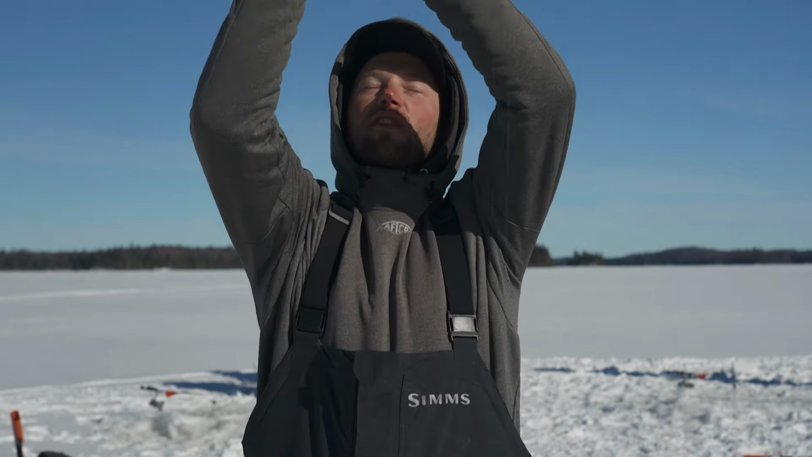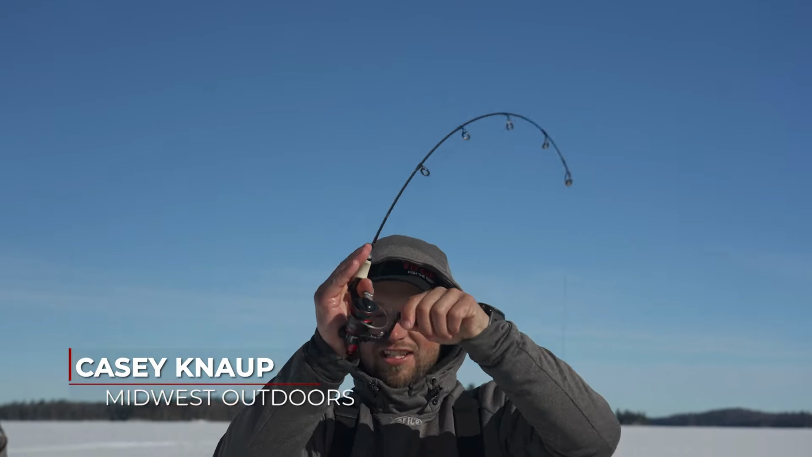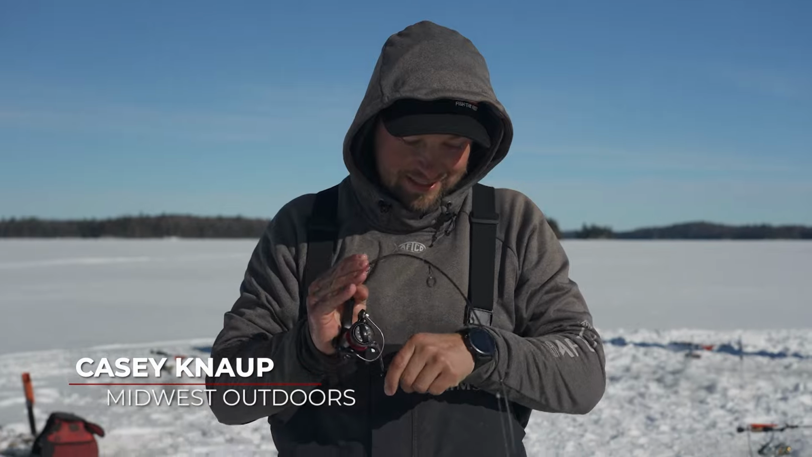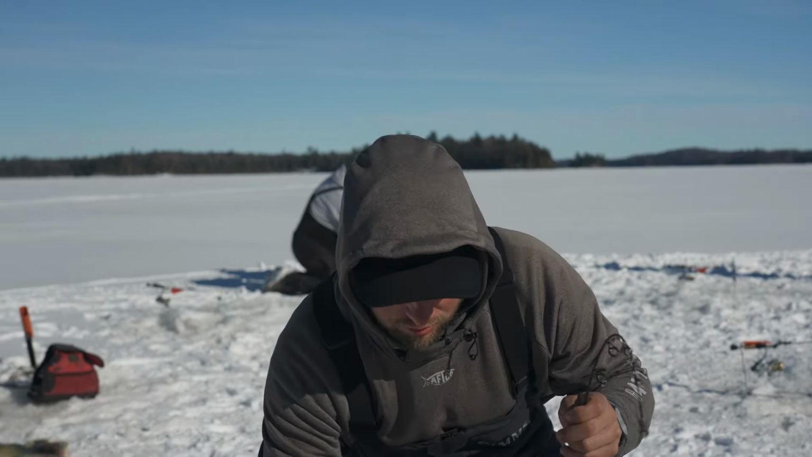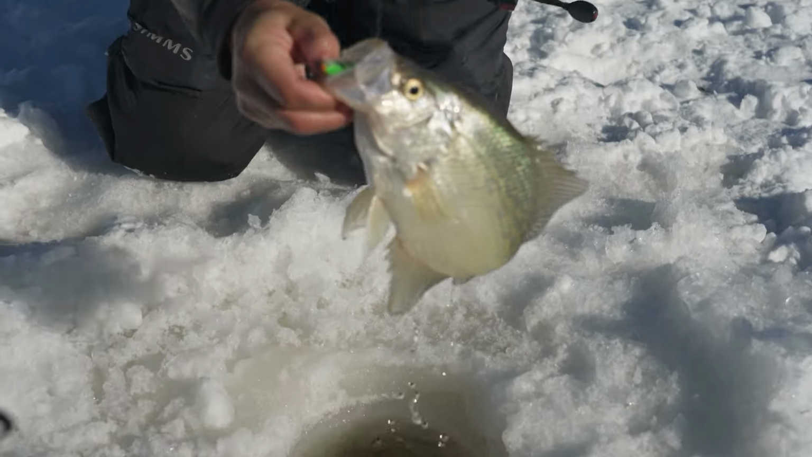Gosh, he's so high up in the water. He chased that thing up like 15 feet. Oh, this one's got some shoulders on her. Oh, geez, look at that.